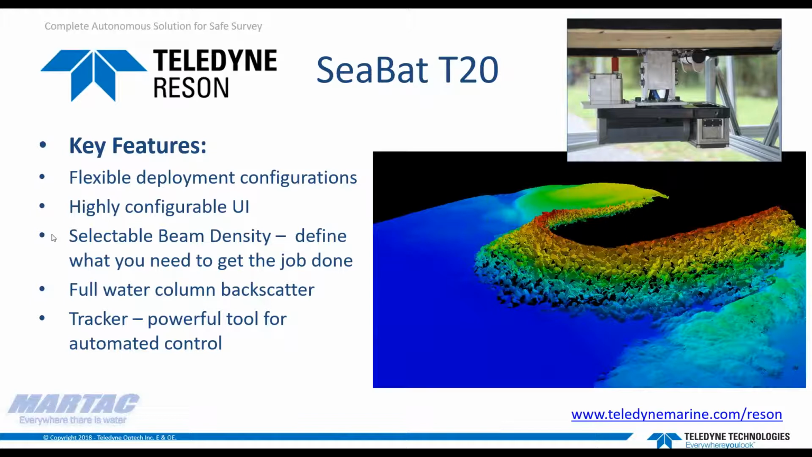And in this particular configuration here in the upper right corner, you can see the sonar mounted to the bottom of the MARTAC vehicle here, which I might add is just a phenomenal platform. And with the optional INS-20 mounted so that everything is geospatially referenced with the sonar data collection.